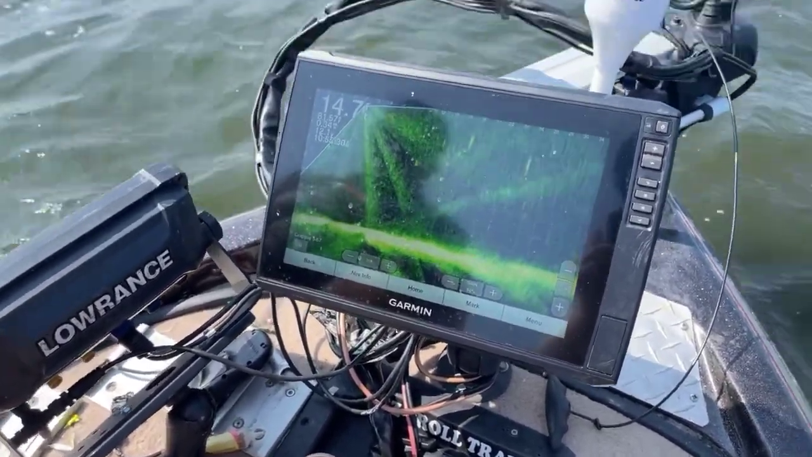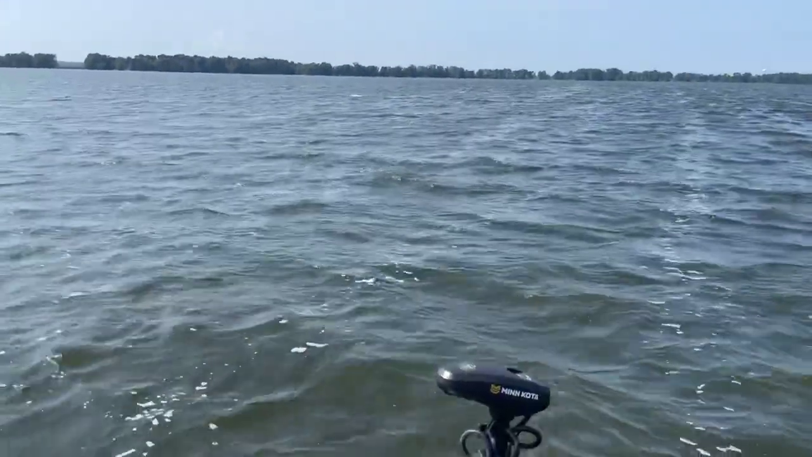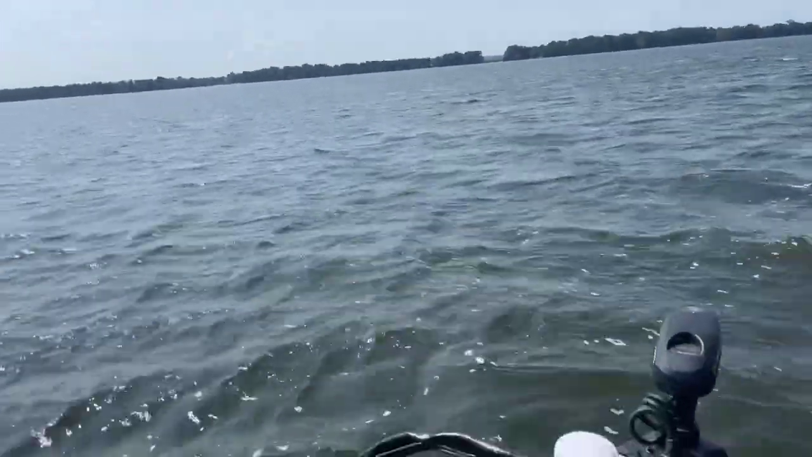Beverly says she loves Reelfoot. It is beautiful out here either way. Oh, absolutely. Definitely better than being stuck in a stuffy office.